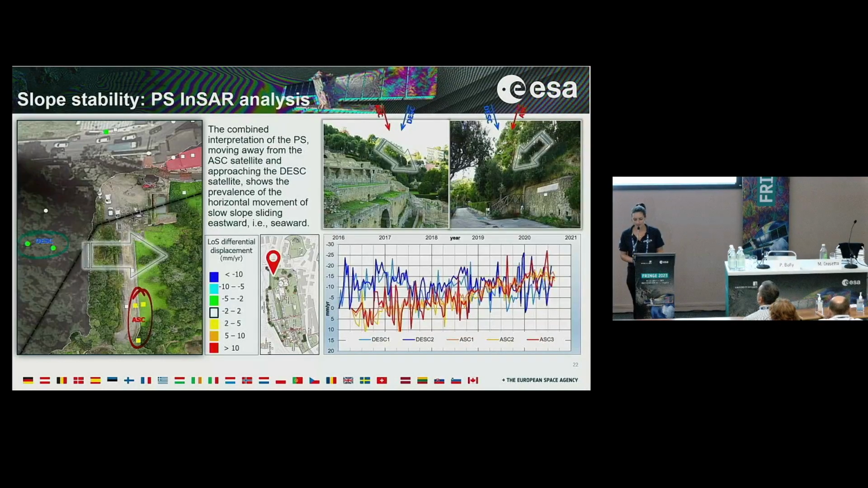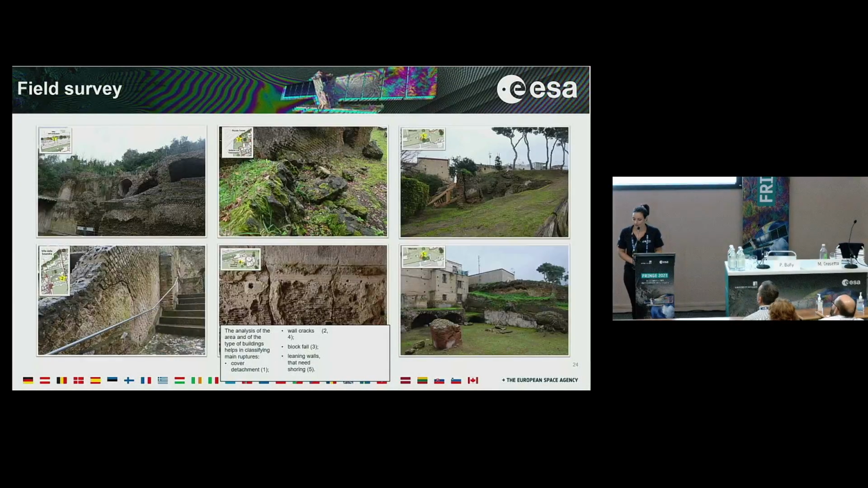This is another example. Here, the two clusters are located on the top of the archaeological site, and in this case, there is a prevalence of horizontal movement of slope sliding eastward, which in this case means also seawards, because the site is facing the sea.